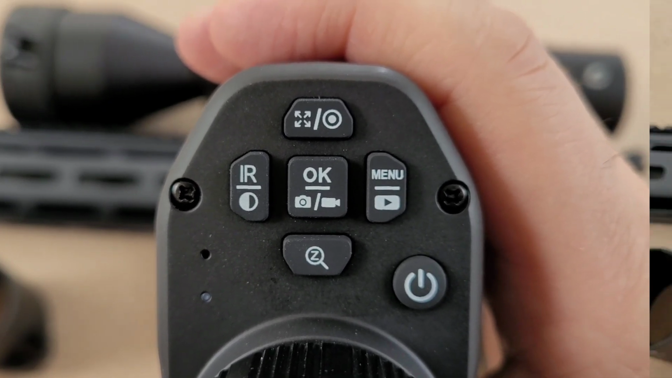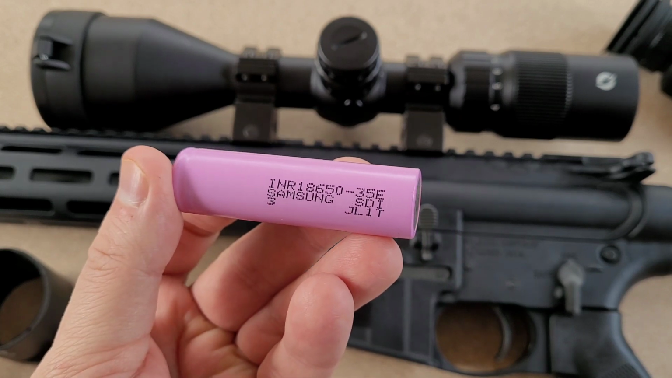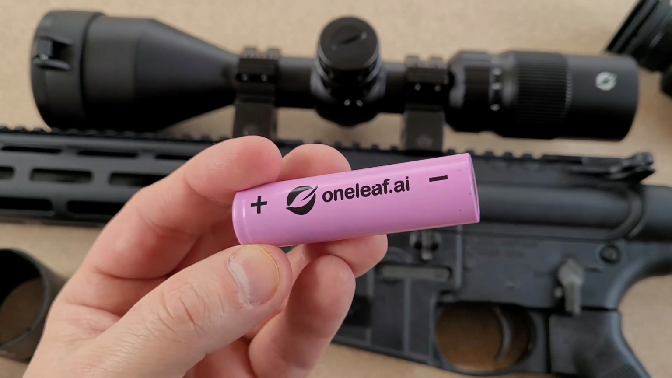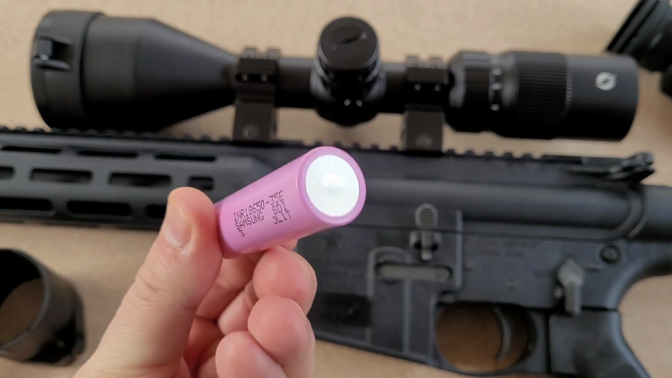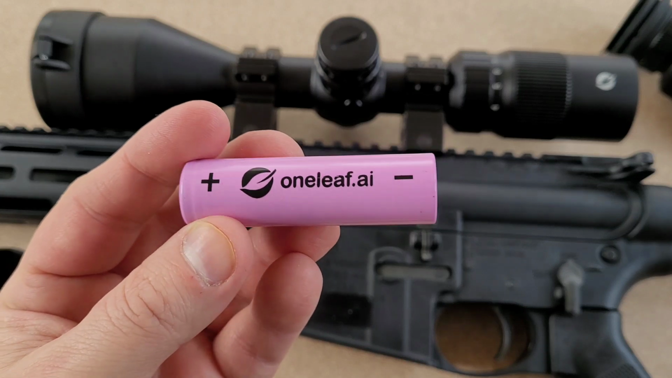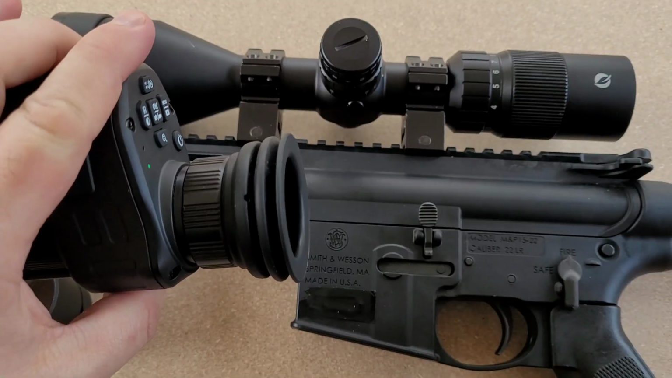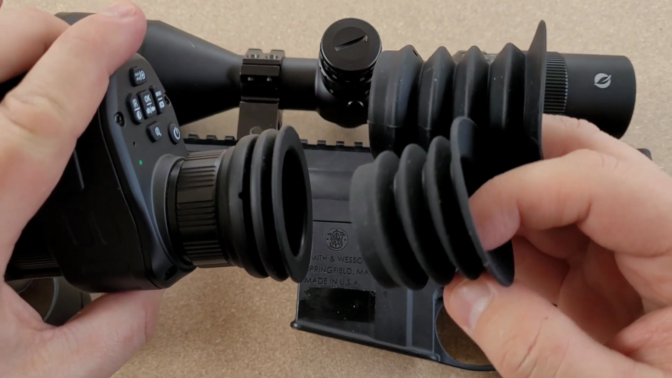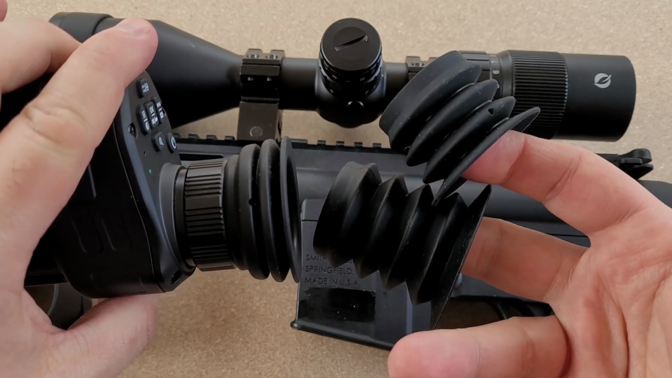It is powered by a single 18650 battery, which actually came from OneLeaf. I don't know how long the battery lasts. I've not had to replace it since I got it. It came with the battery and it has worked the whole time, so this has a lot of power for this one battery. I just don't know how long it's going to last you. It did come with the eyepiece installed plus 2 more if you want to change it just for your own comfort level, but just so you know that's there.